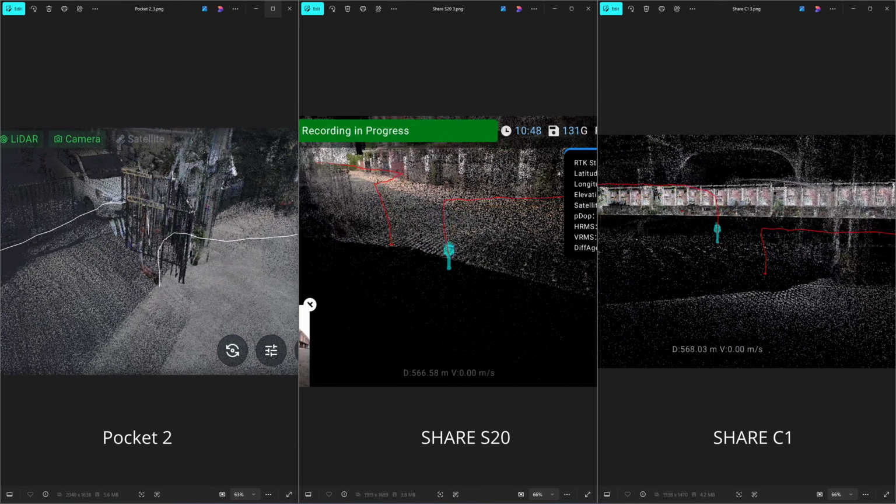Finally, the tracking performance. The SHARE S20 performs best in this test with no vertical drift at all. This allows it to maintain good accuracy even on a short trajectory without needing to close the loop. The next best is the Pocket 2, which shows slight vertical drift. Still, all three scanners successfully correct their errors during remapping, and the Pocket 2 ultimately delivers the most accurate result.